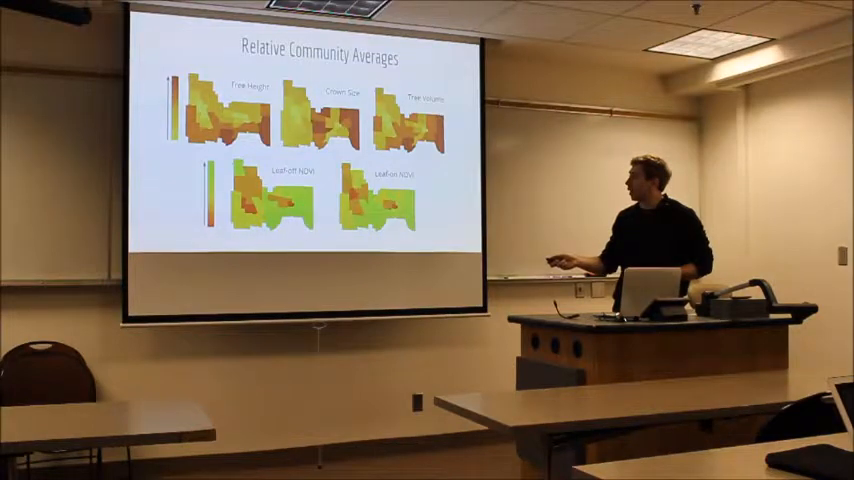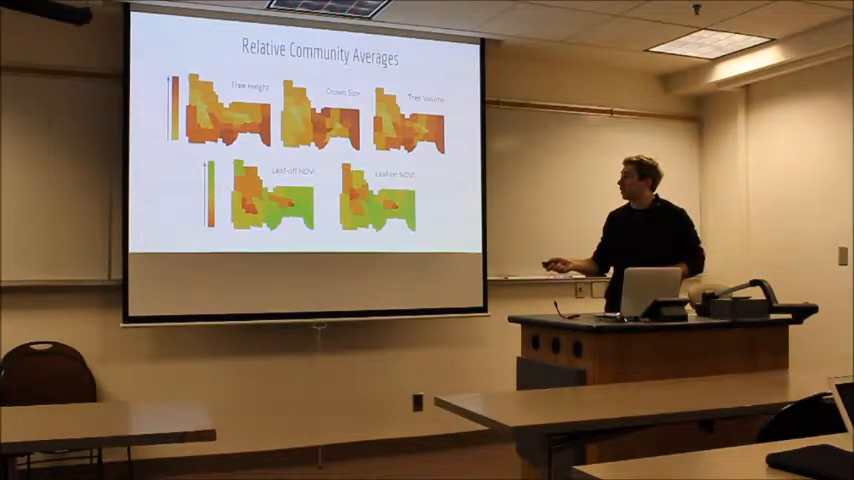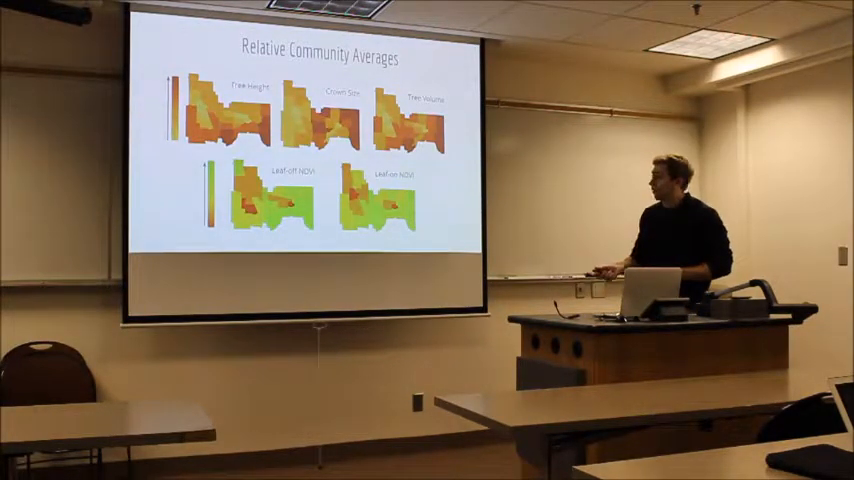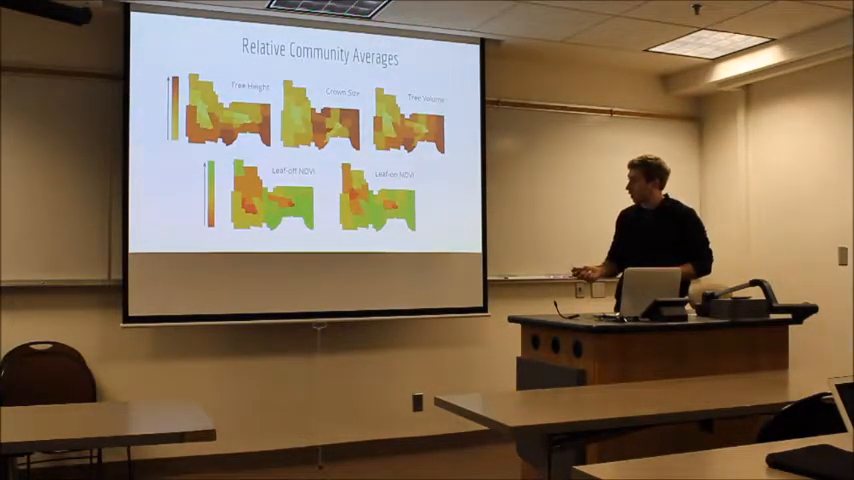And we look at leaf-off and leaf-on NDVI as well, and the difference within each one of these maps, partially what you might expect, higher NDVI in St. Paul than Minneapolis in both dates, which I thought was pretty interesting.